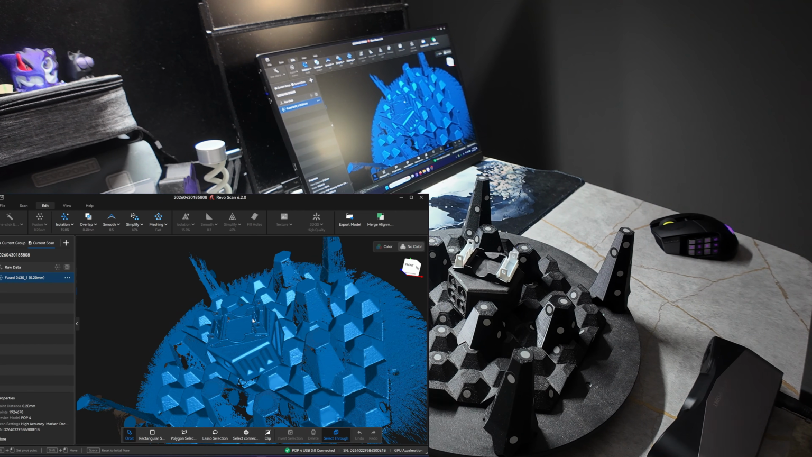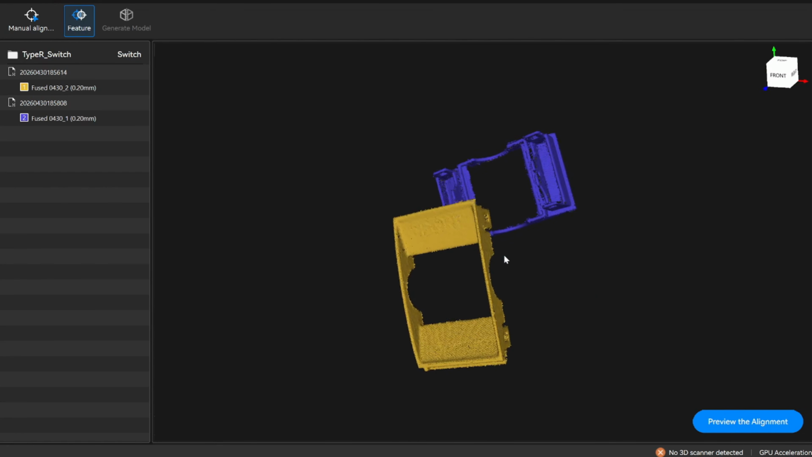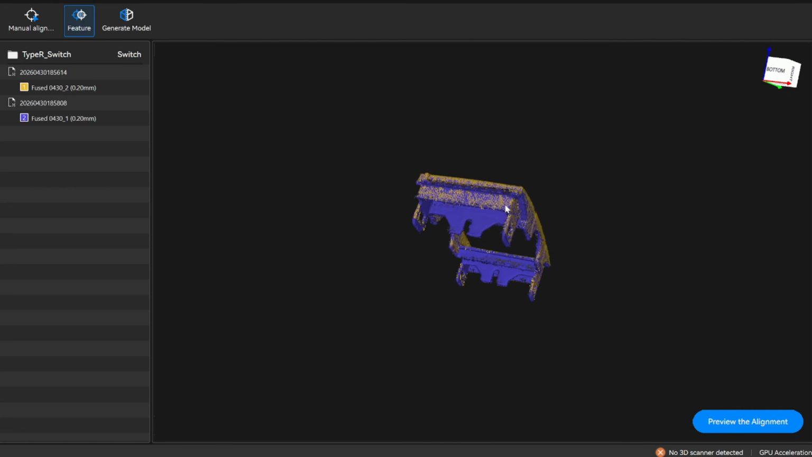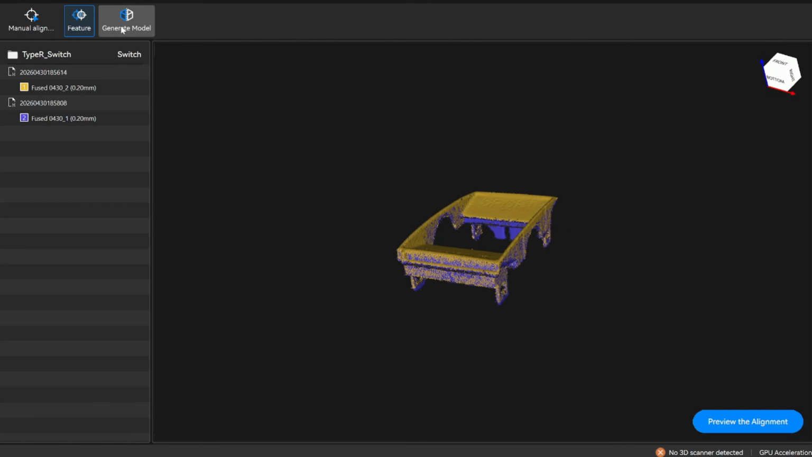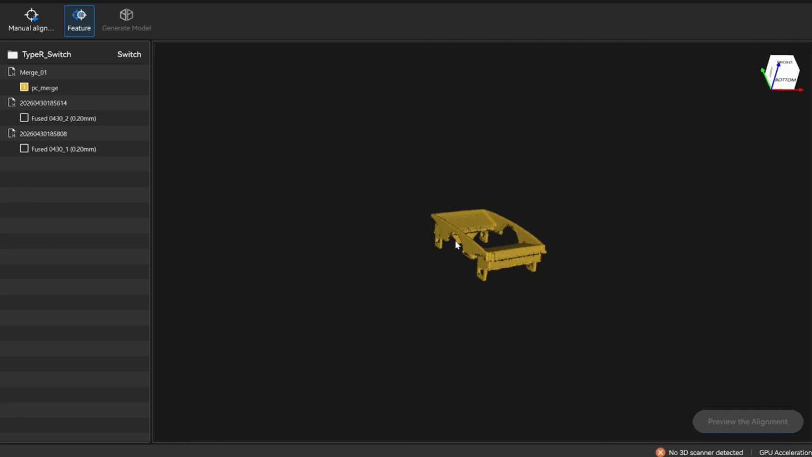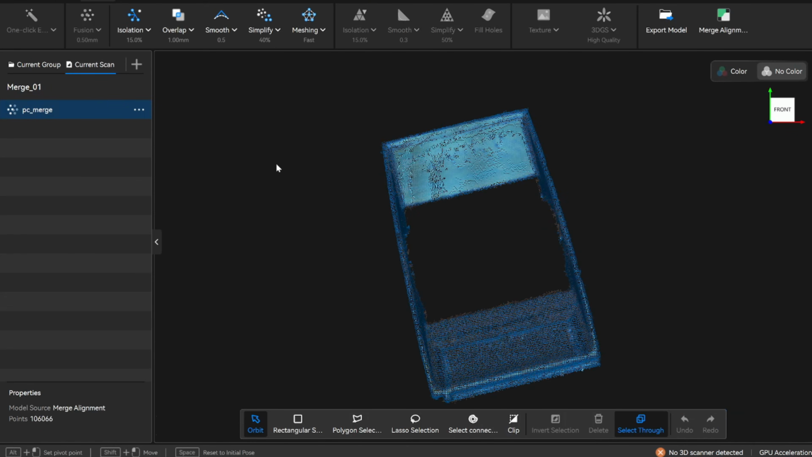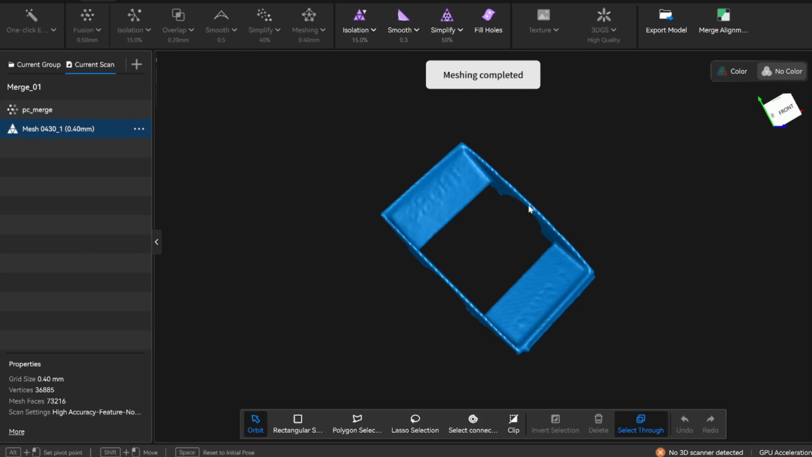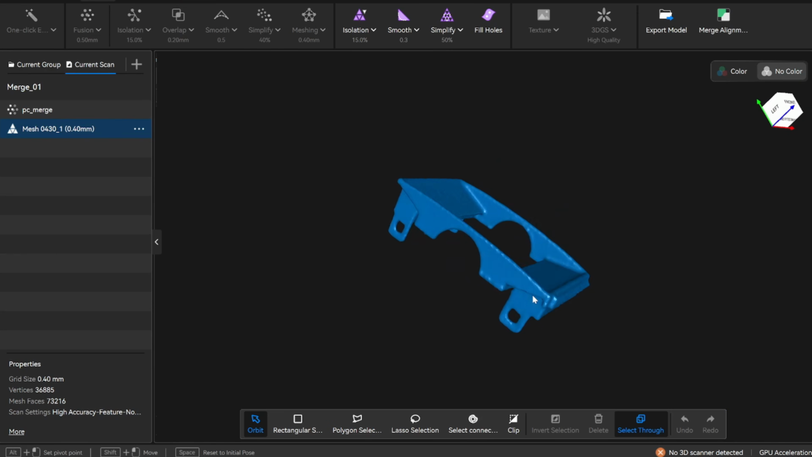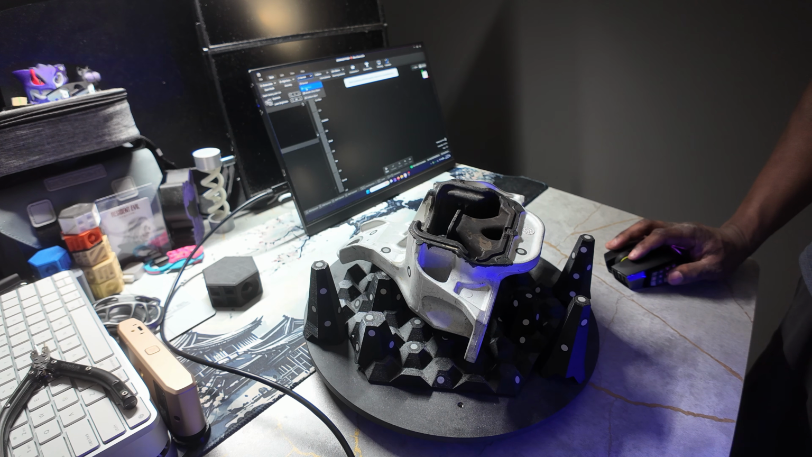I'll just go ahead and process the other one, merge everything together, and show you that model. I'll just go ahead and finish it out with scanning this transmission mount.